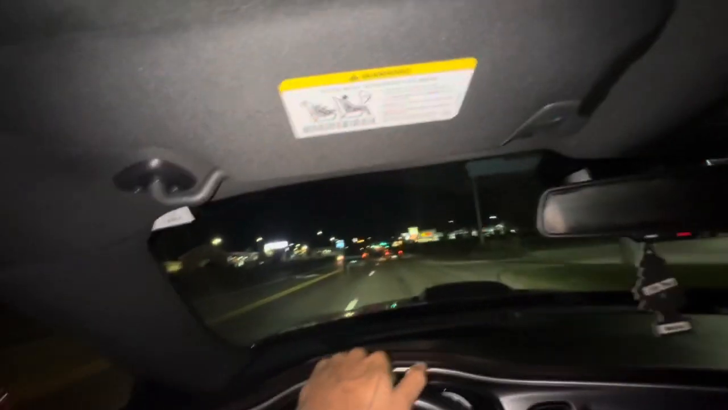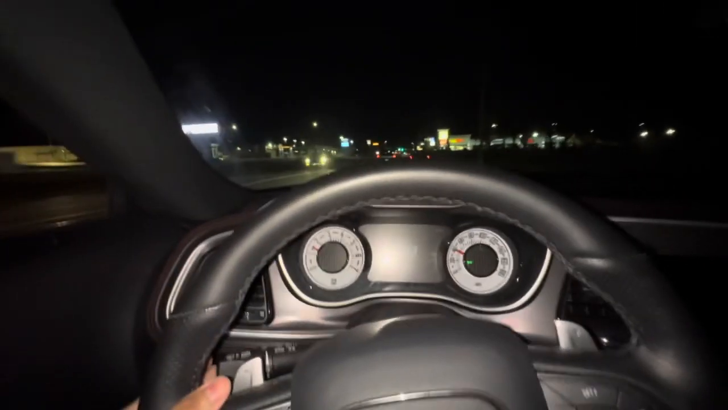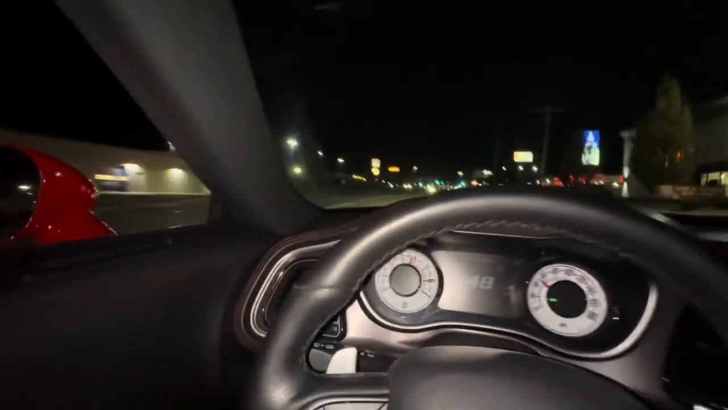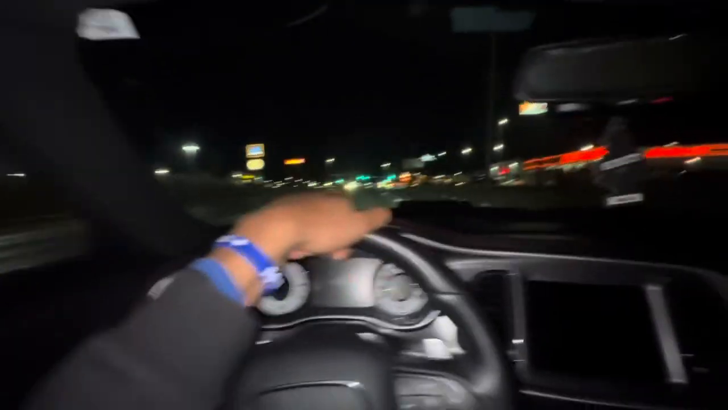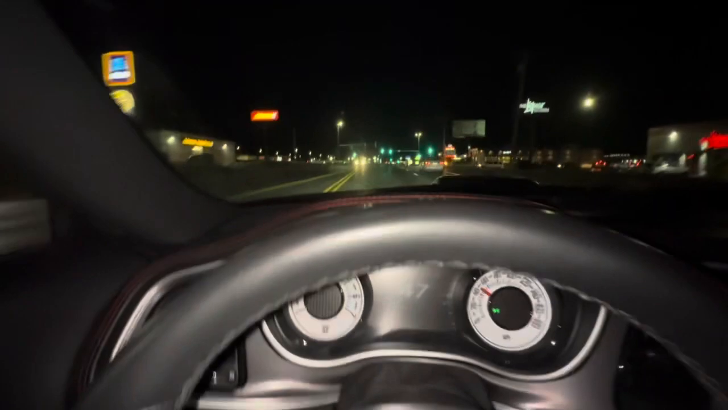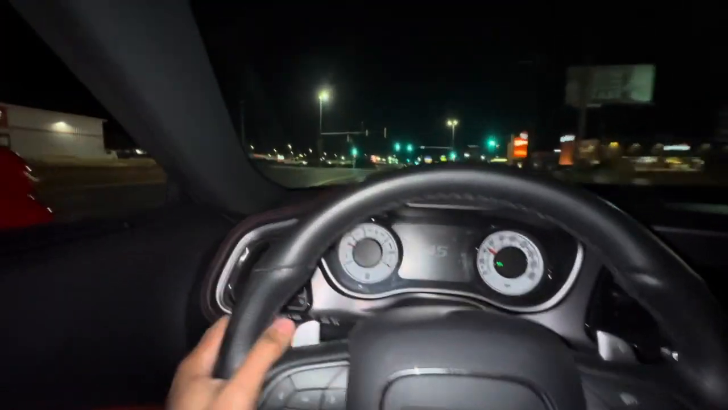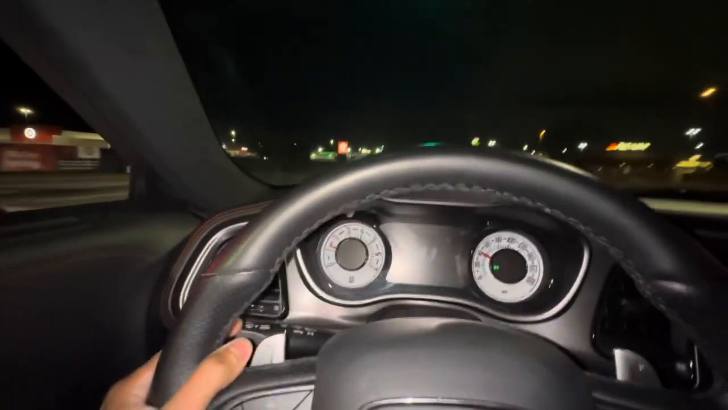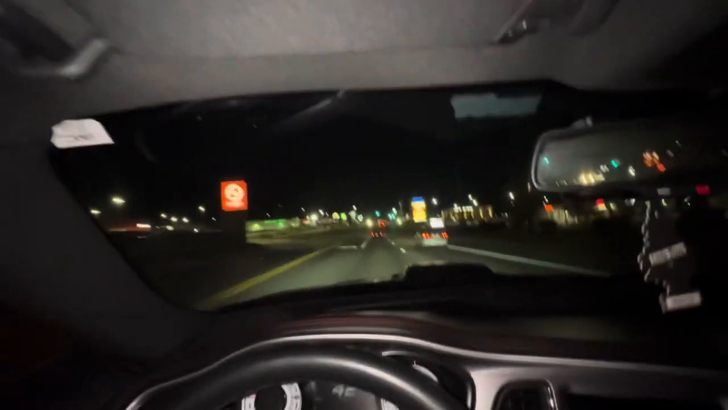No back. Let me go ahead and get in the other lane, man. I don't know where bro going, but he cutting up in traffic. Bro is cutting up. Yeah, bro not playing, bro.